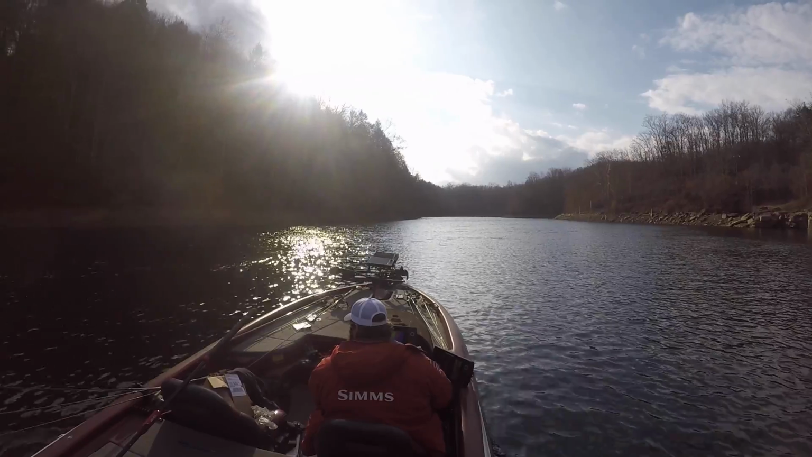All right, guys, so we caught that one, and we're gonna let that rest for a little bit. I'm out here kind of scanning around. We're gonna move up and down the lake and see what else we can find. Hopefully we can find another group of bass like that. But that's a pretty big school of bass on this lake. So let's go see what we can figure out.